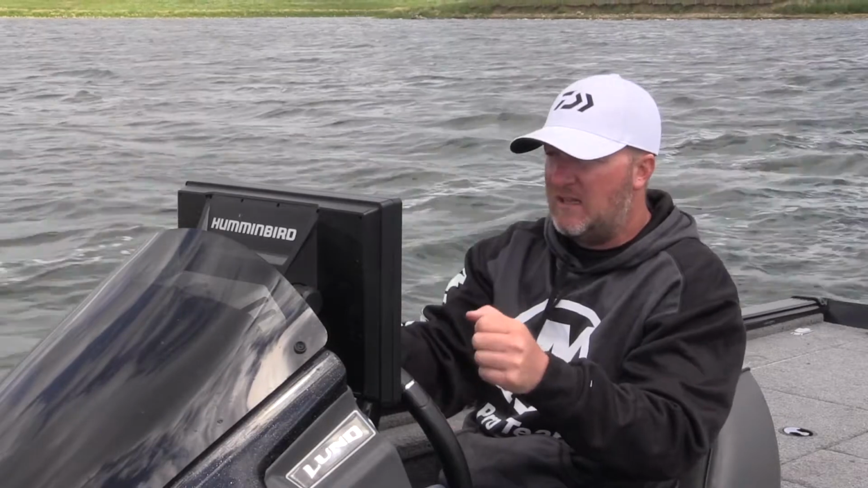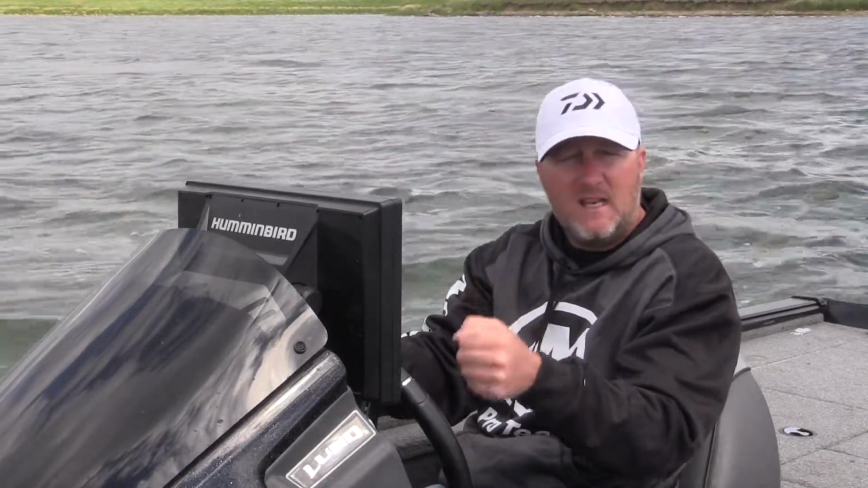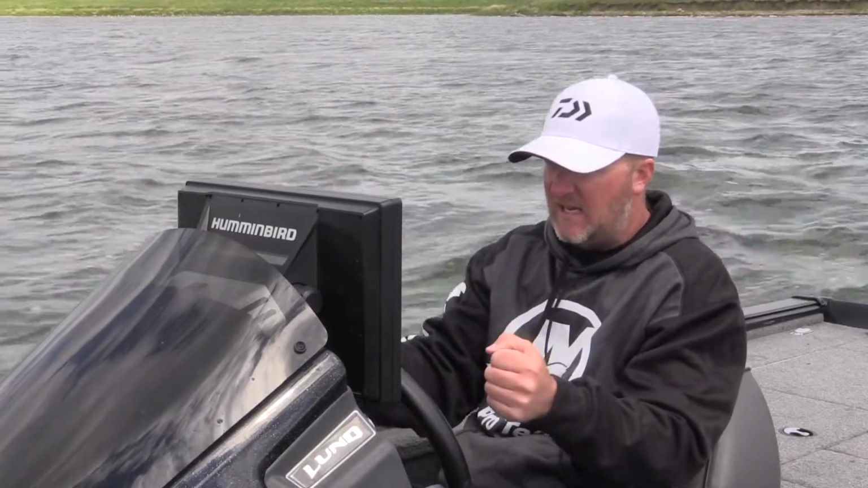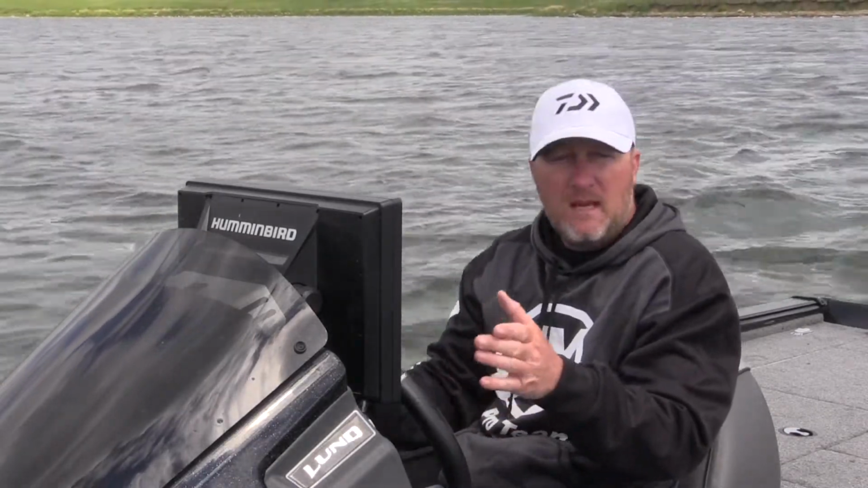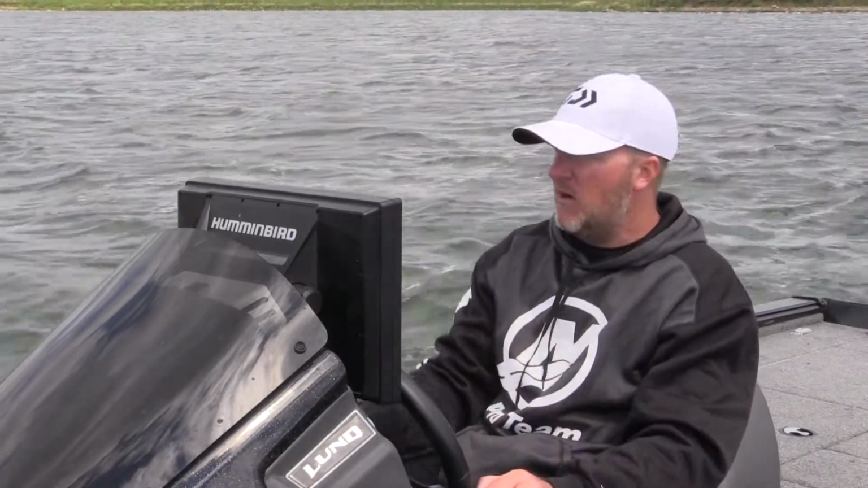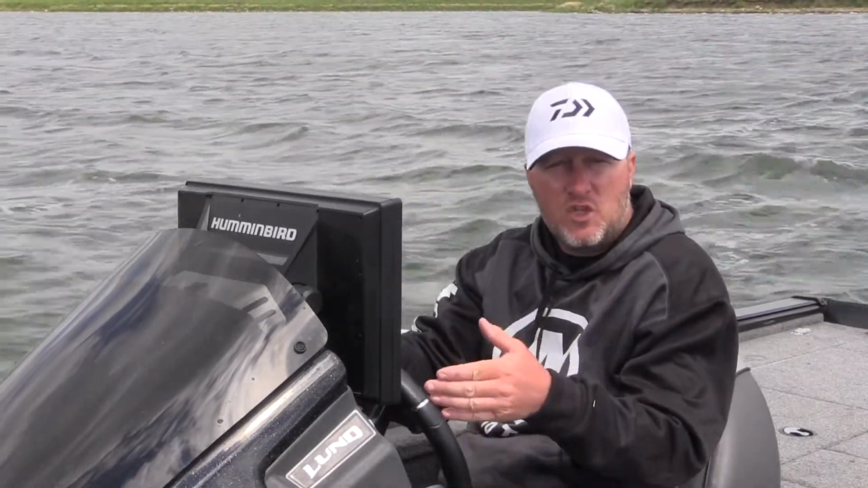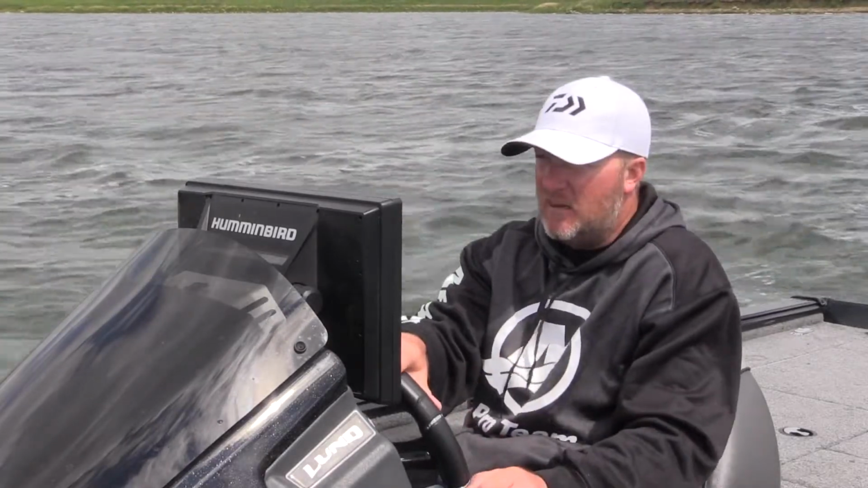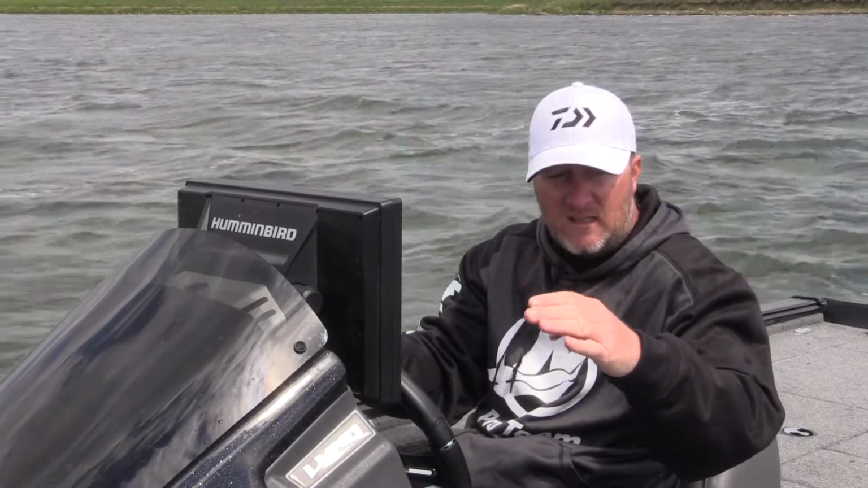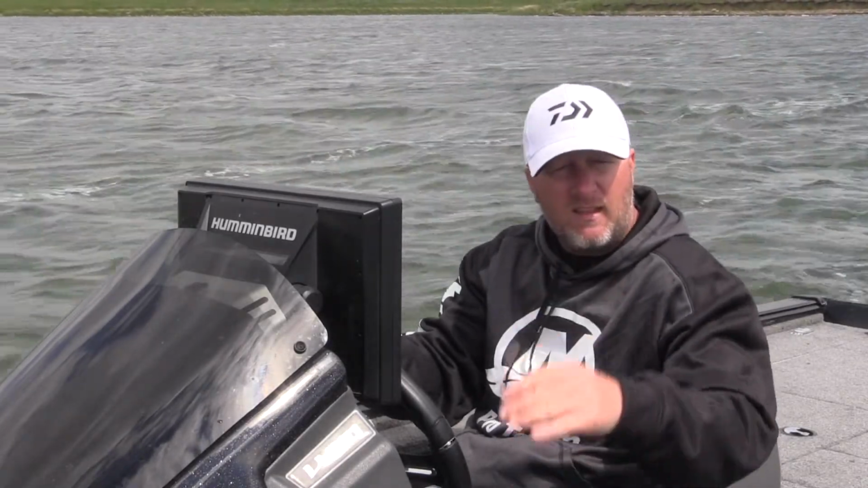And I'm just gonna shake that drop shot in place and then kill it, let it dead stick a little bit, and then shake it again. Sometimes those fish, you have to give them a couple different looks like that to see what they want. Now if you get a few where they're always sitting on the shake, then just shake it. But sometimes they want it just killed, and that drop shot will just sink to the bottom real slow, and they'll hit it like that.